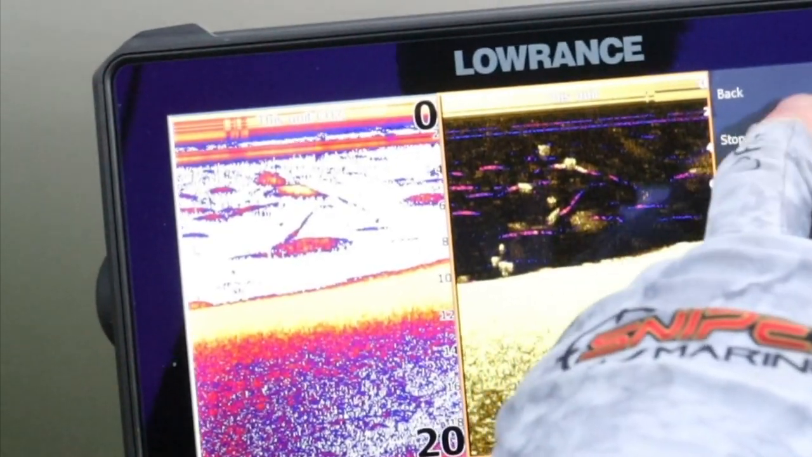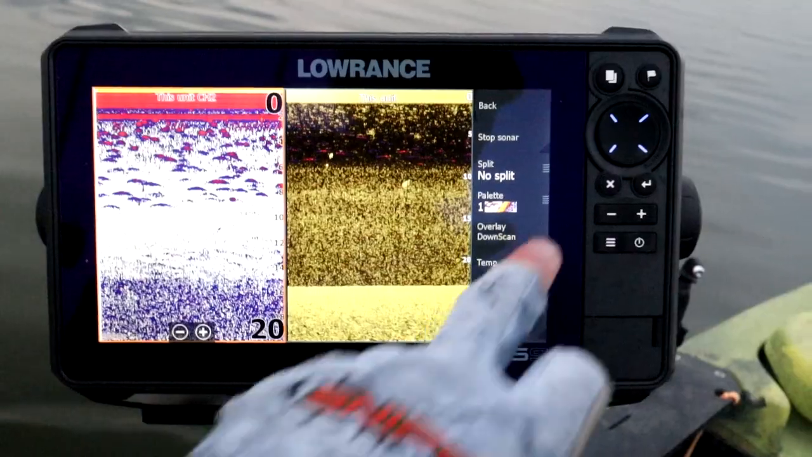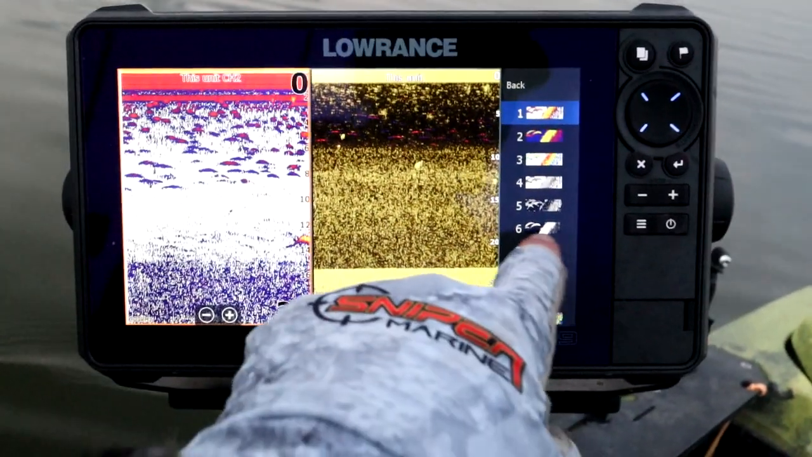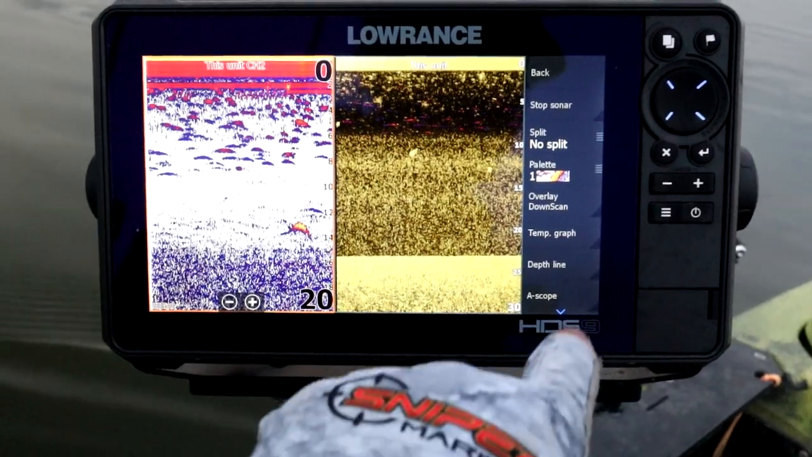You also have the option to change the color palette. This is something that I would strongly encourage you to experiment with. Change that color palette at different times of the day, in different conditions. What looks good to my eyes is going to look different to your eyes, so that is definitely something you are going to want to be open to changing. You may have a favorite, but different conditions call for different color palettes.